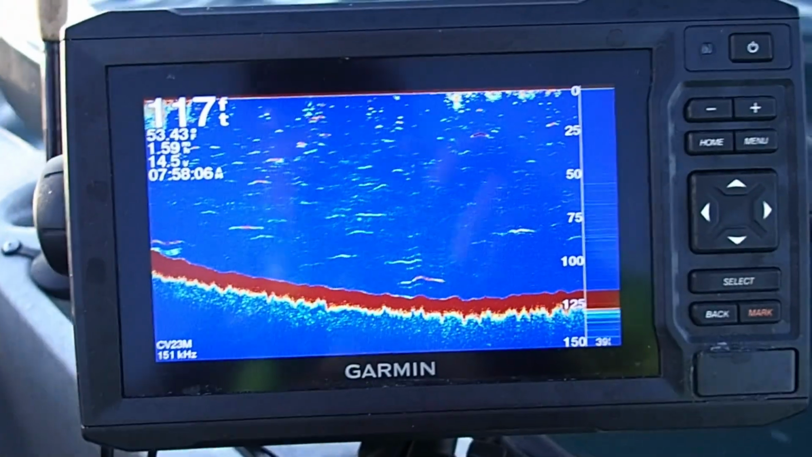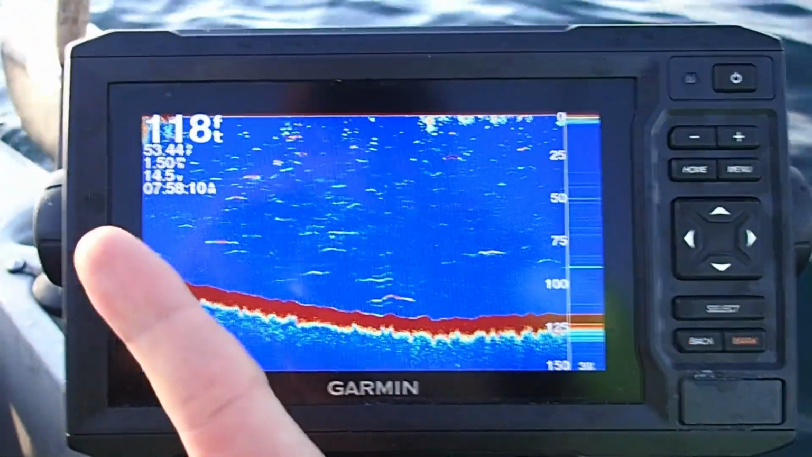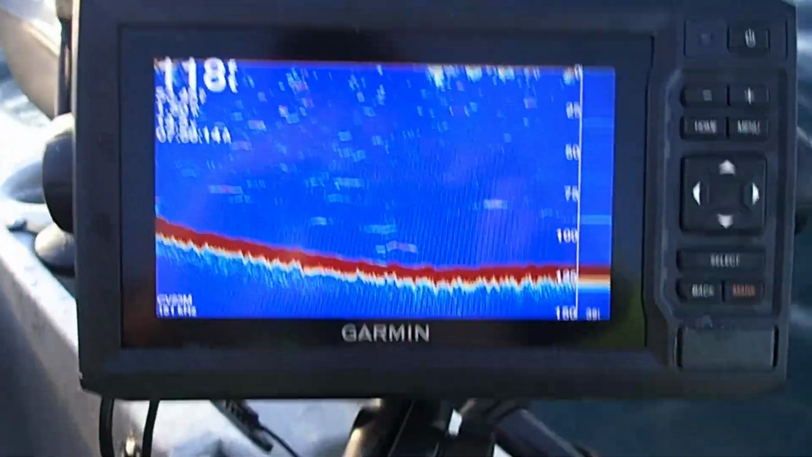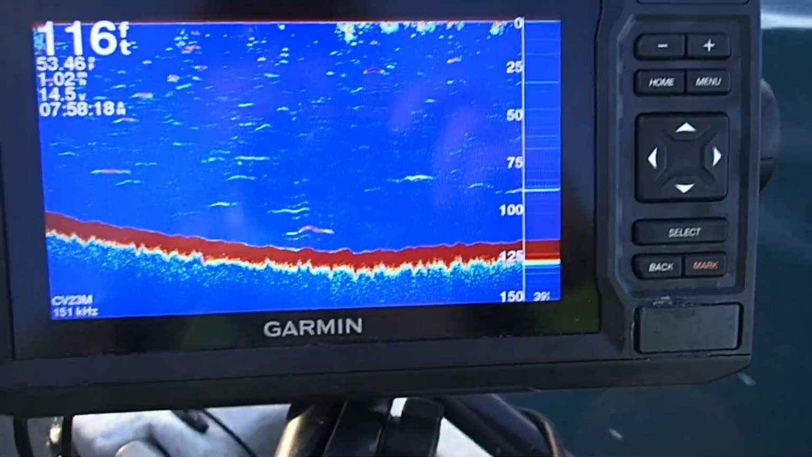Okay, so we're paddling out of the harbor and we're descending into the canyon. You can tell by the slope, we're descending into the canyon. So we're going from water that's about 30 feet inside the harbor, and now we're at about 160.